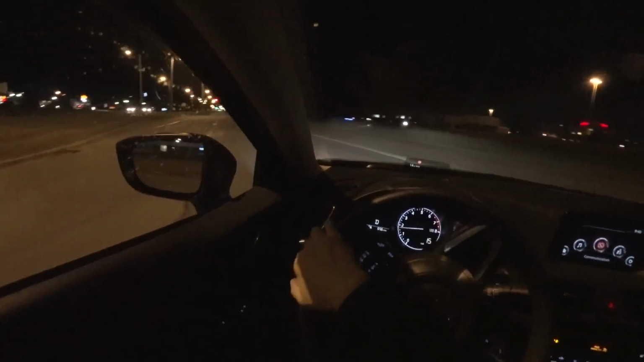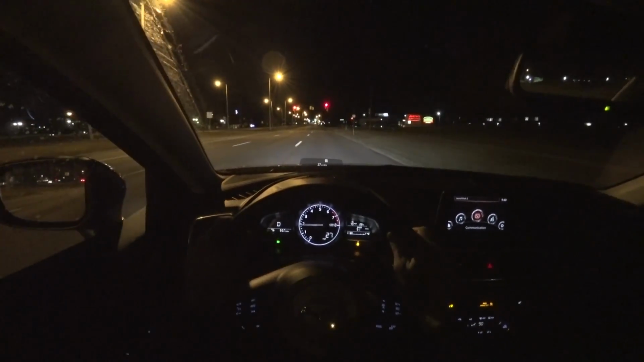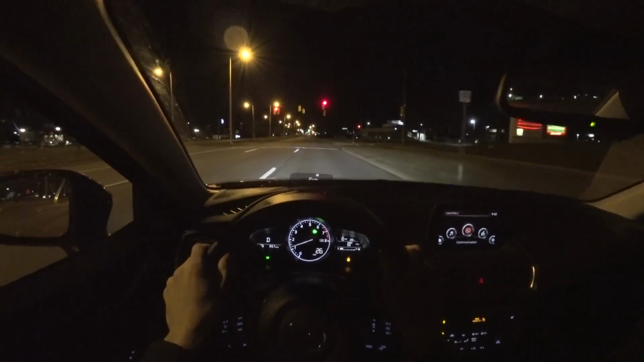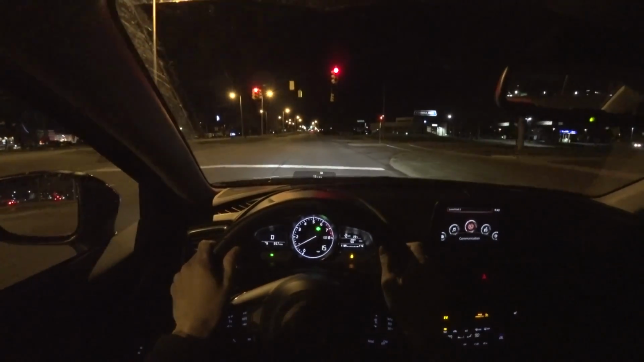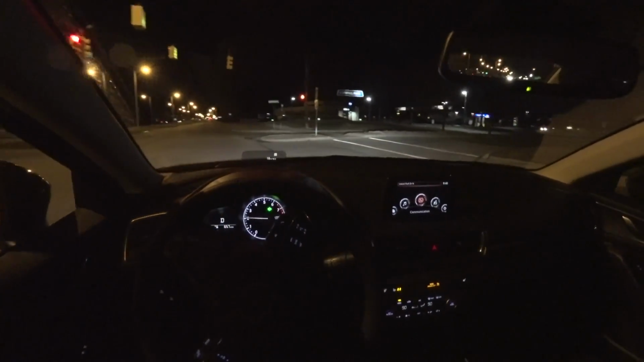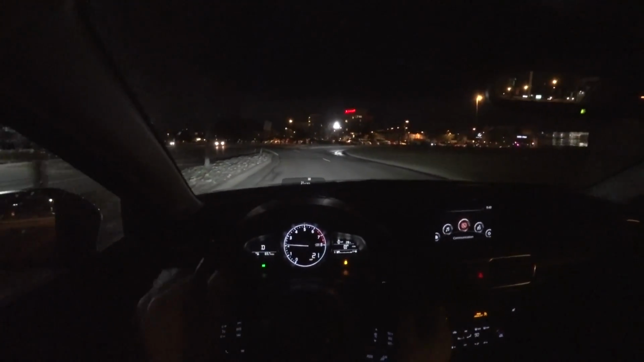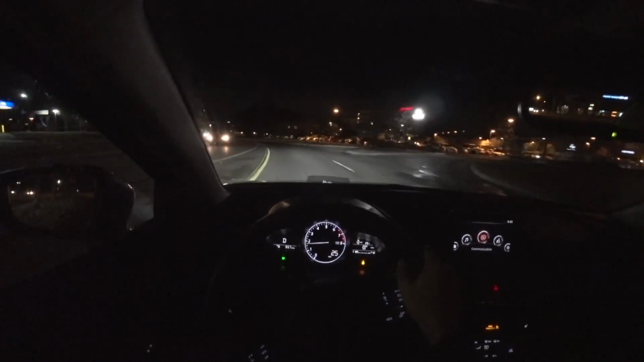This car is stable. It has a very premium feel to it. It still feels lightweight, but it's fun. It kind of eggs you on to enjoy it and drive it a little bit harder. And it's just the right size too. It's a good weight. It's a good footprint on the road. There's a lot to like about this car.